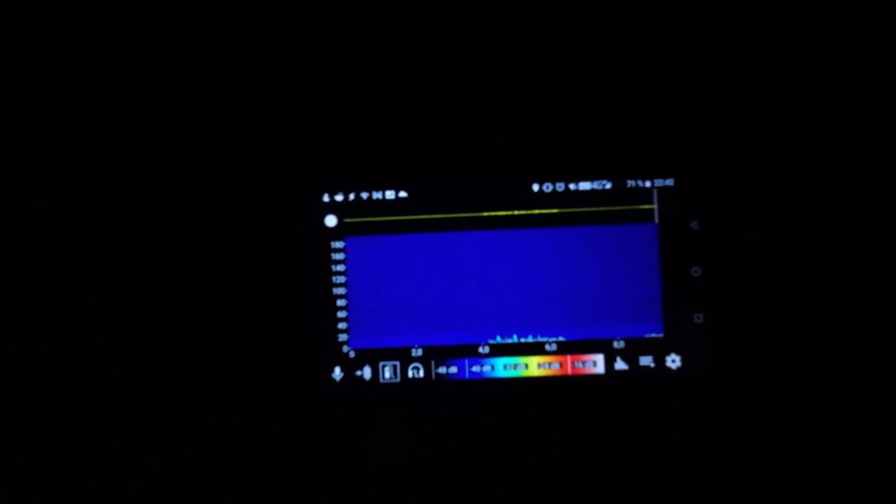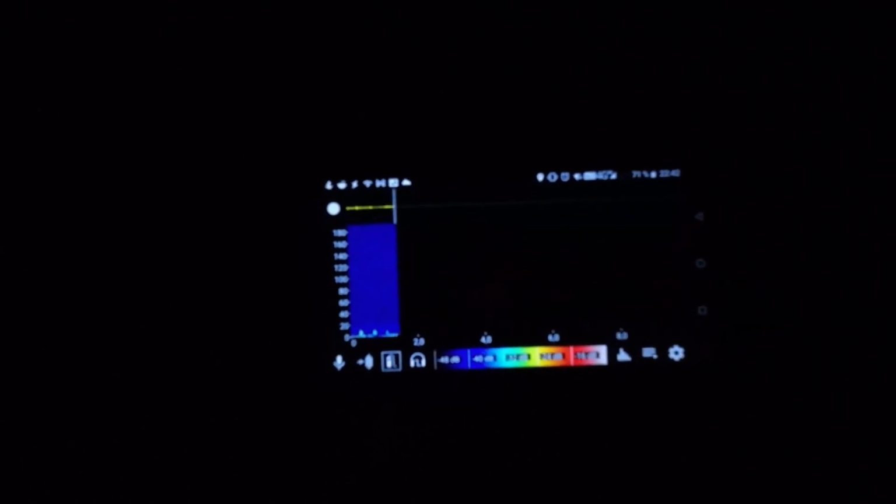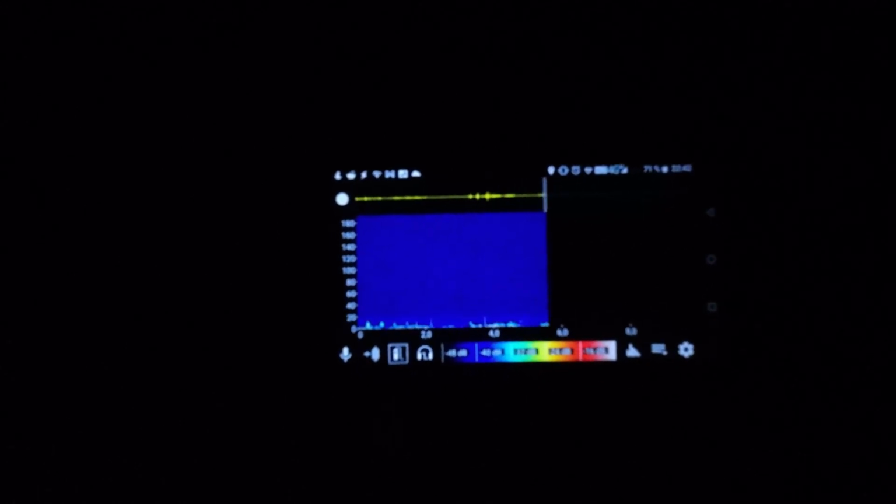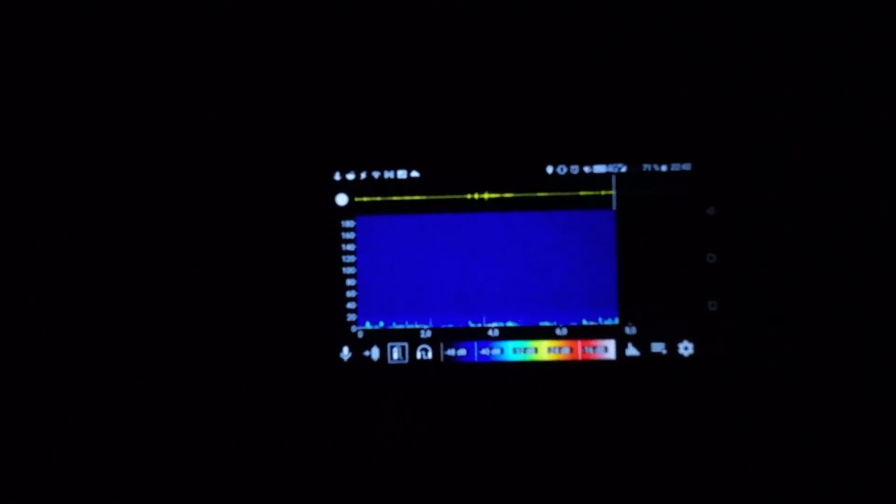Doesn't seem like the bat is returning right now. I'm going to wait a few more seconds and then I'm going to turn off the recording again and check out the badgers.